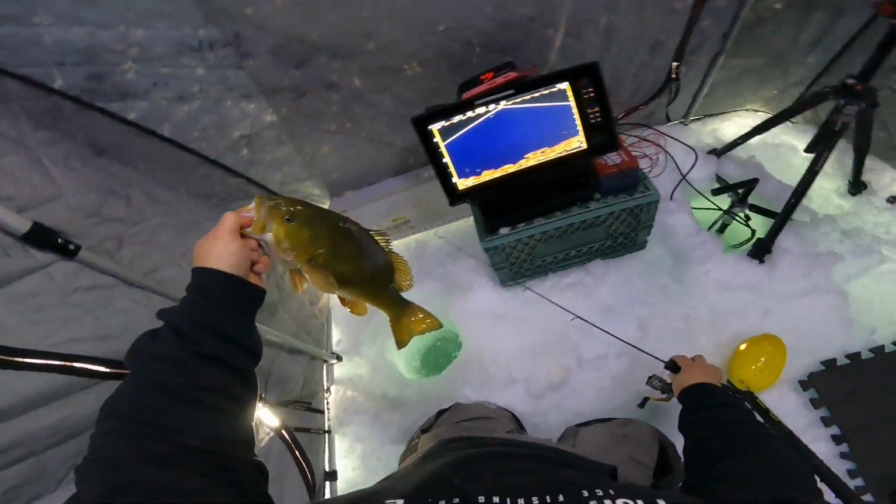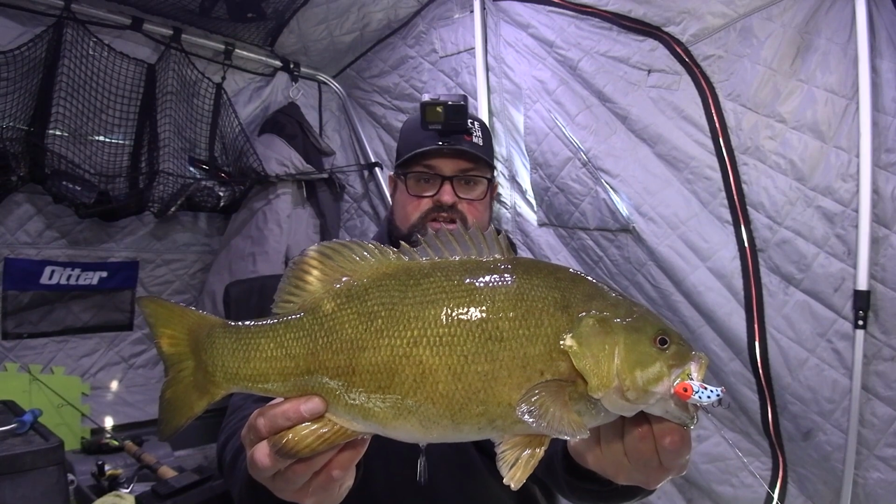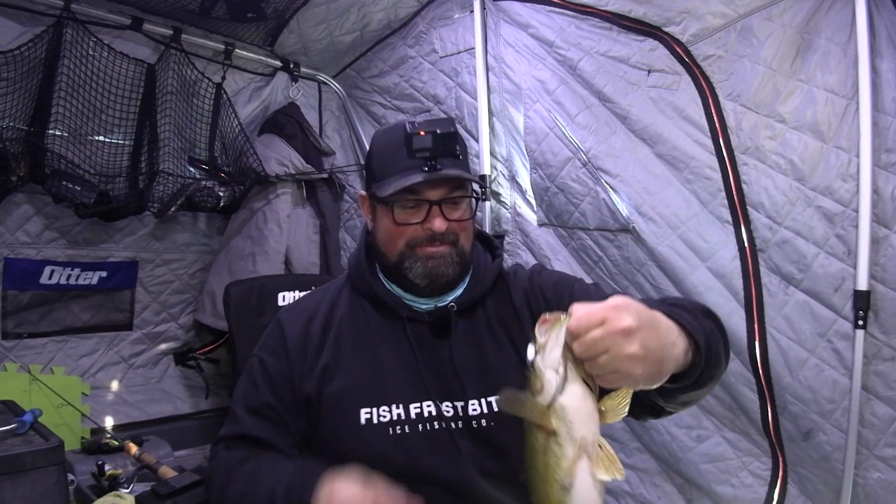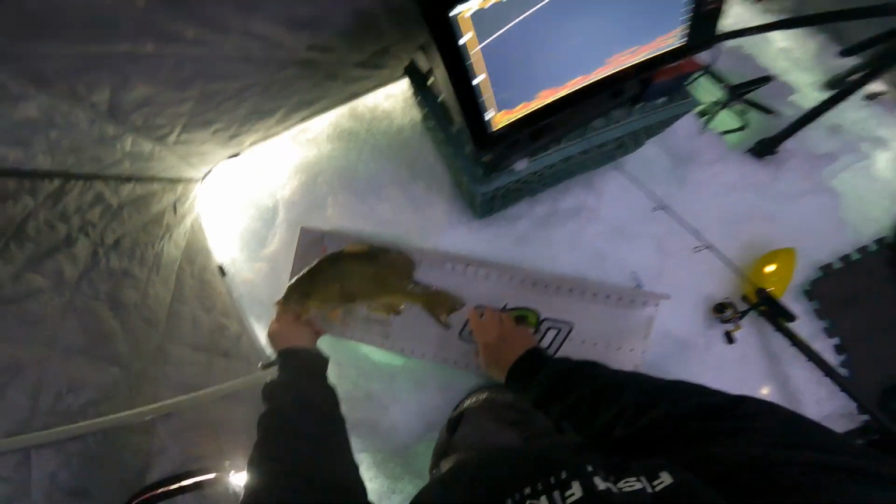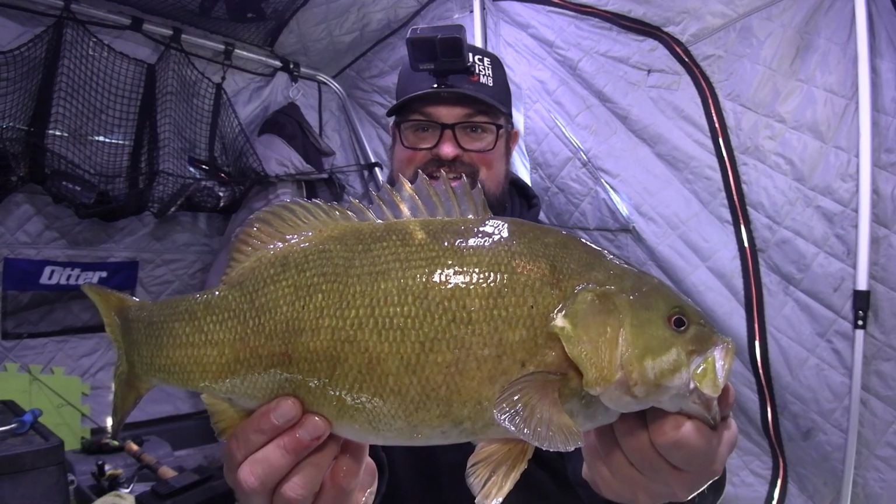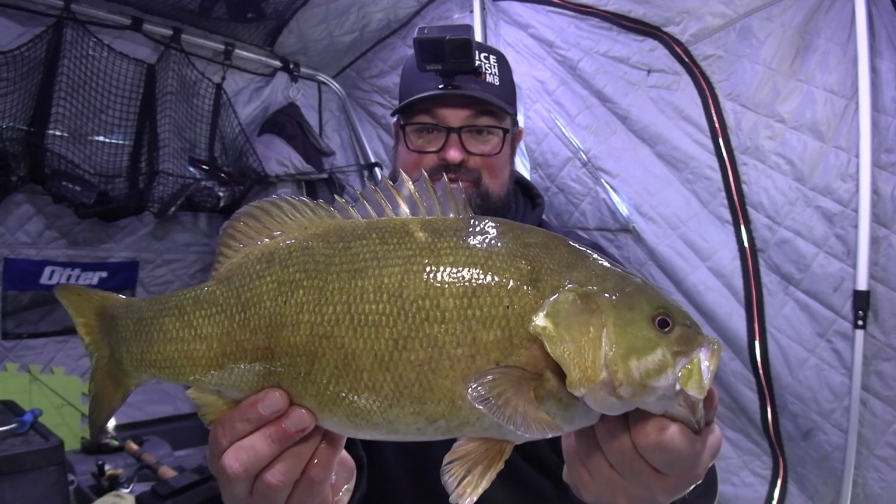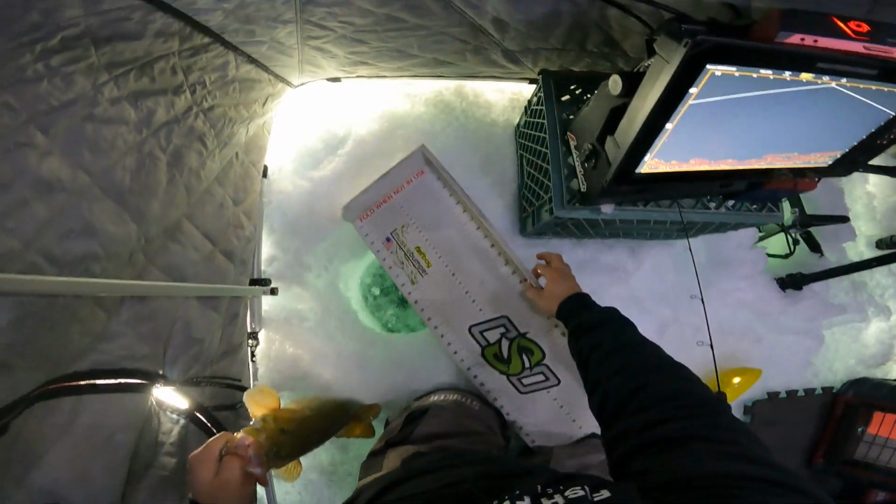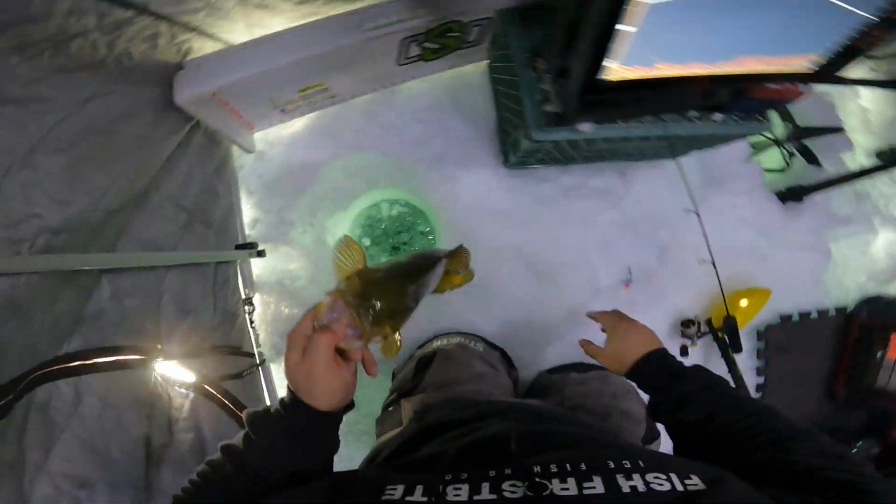Okay. And that is not a bad bass either. That's bigger than anything I've caught open water here. Oh, Tantrum. I'll go over baits and all that right away. 17 and a half. My first bass, not open water, ice fishing at Rocky Lake, is a 17 and a half incher. I'm not kidding you, in seconds. My bait never even hit the bottom.